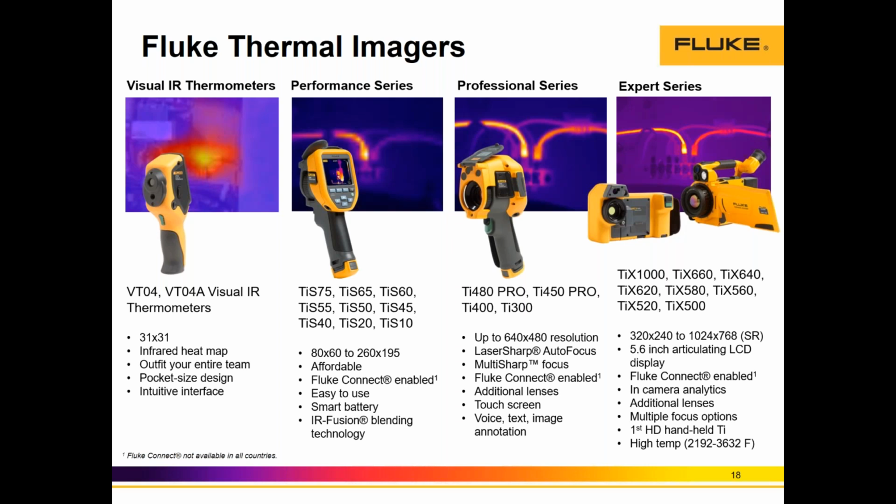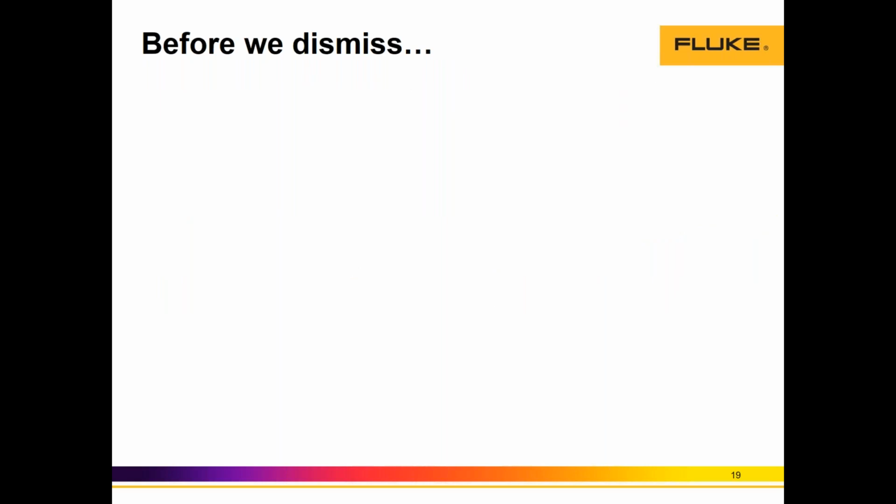They're very popular in outdoor, large distance inspections. These cameras come with an articulated form factor and a dedicated LCD. They're also all Fluke Connect, and they have the usual add-in capability of telephoto or wide angle additional lenses.